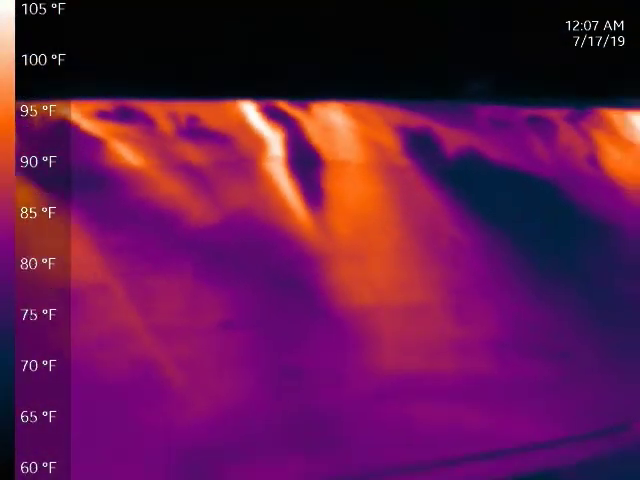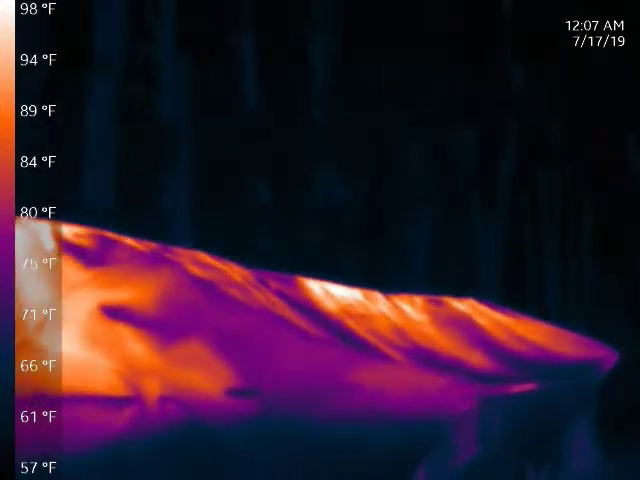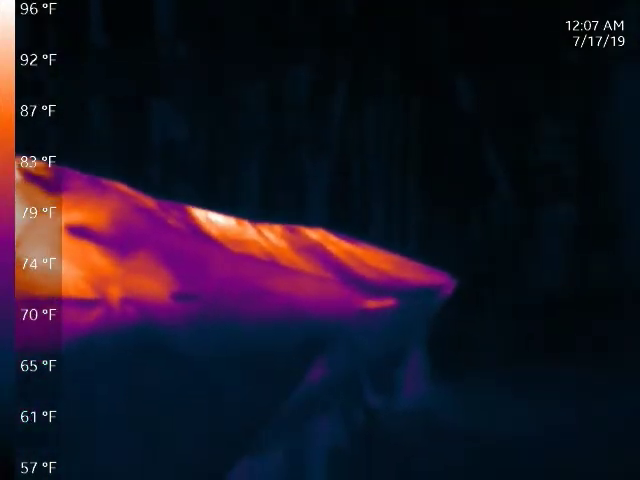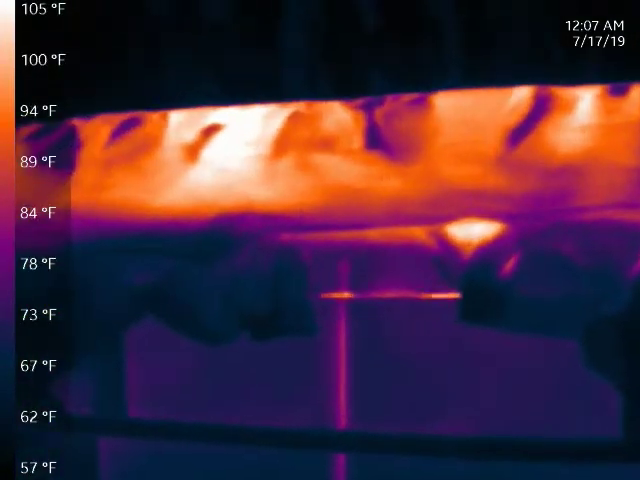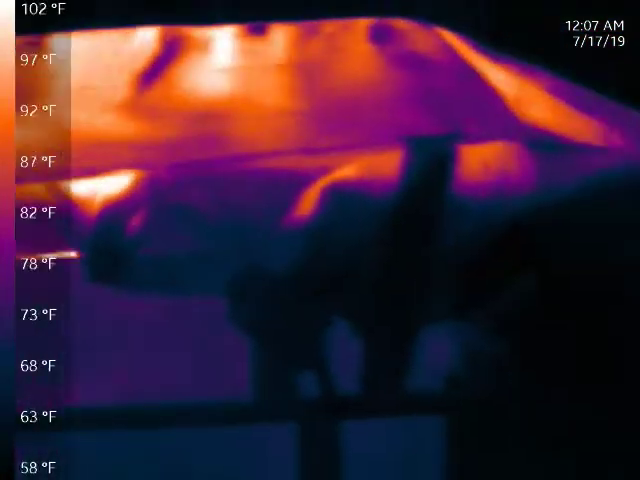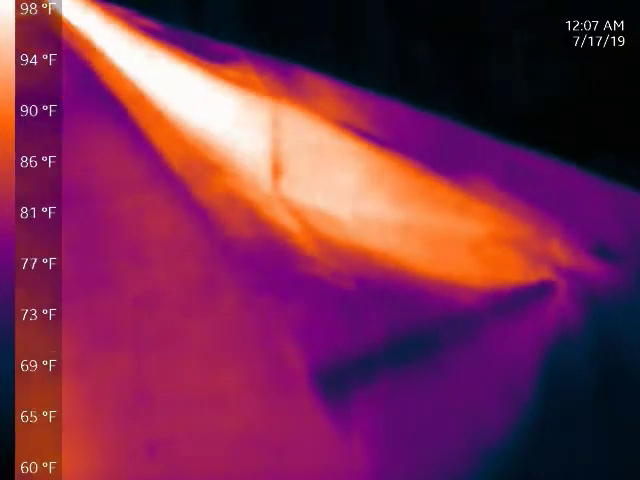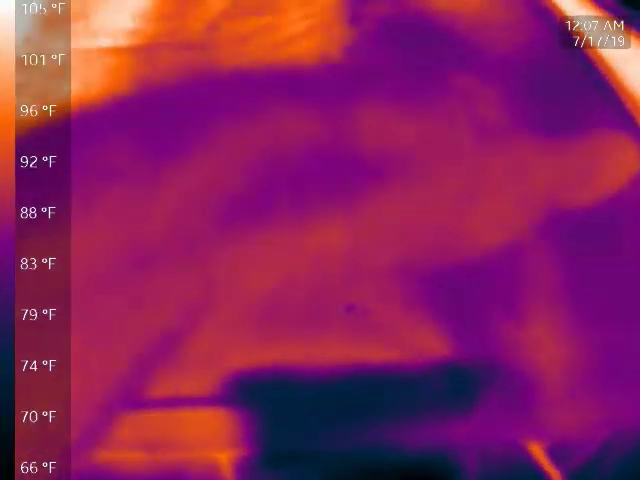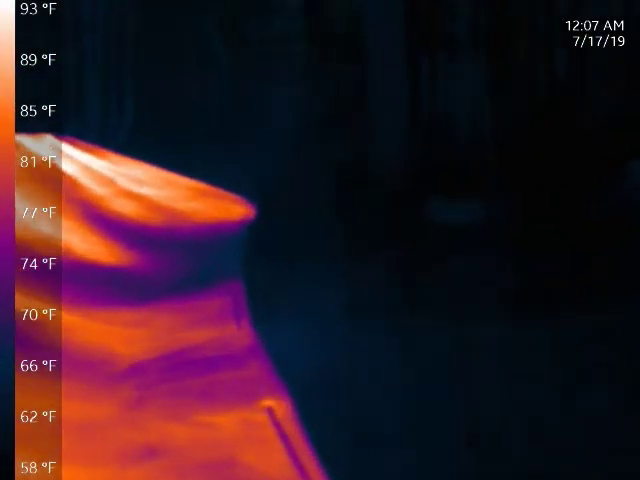You can't see it in the video, but I can see in the light of the flashlight a lot of steam rolling out from under there, so it's pretty cool. I'd like to capture some of that. Maybe not on this pile. It's an experimental pile, but oh yeah, it's nice heat coming off of that. Wish it would pick up steam.